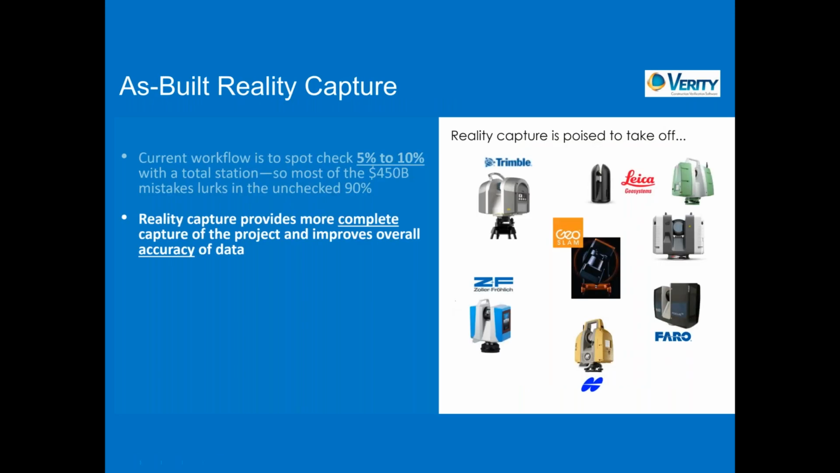So reality capture is definitely the way to go. It improves the overall accuracy. And you can see we support a number of scanners in the industry. We don't care which one you're using. We work with all of them.